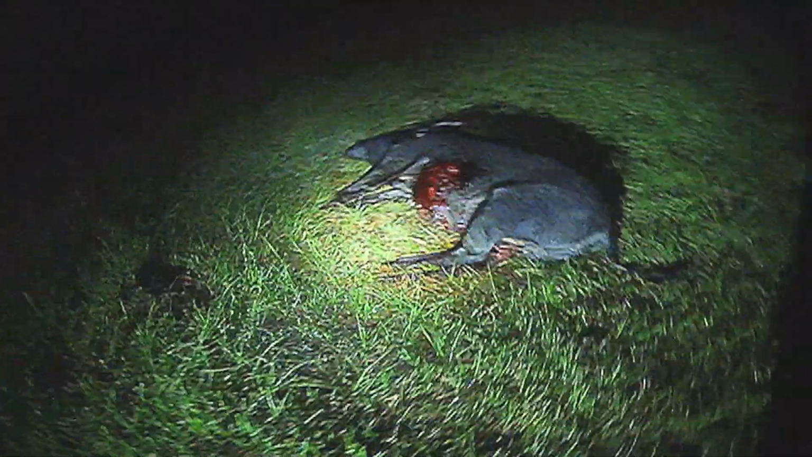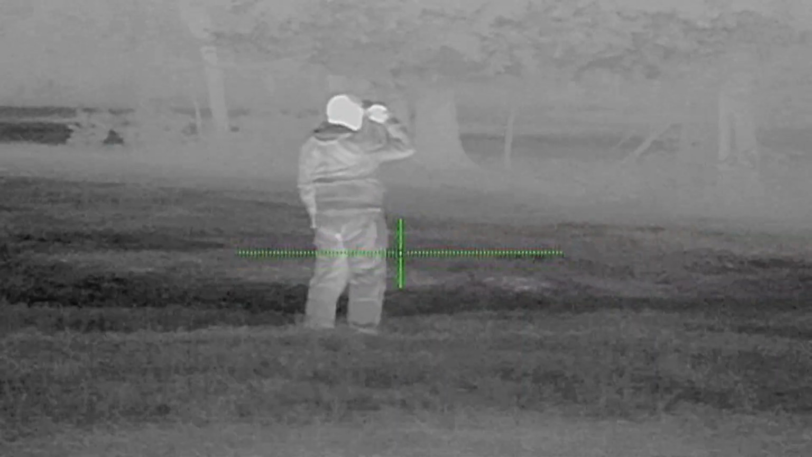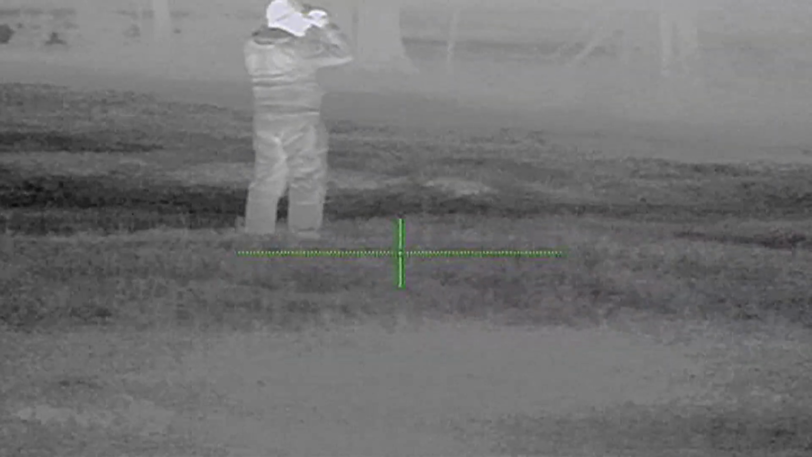We did a quick recovery on Shawn's sow. She was right in the middle of the field, but there was a 50-yard blood trail that led right to her. After doing some measurements on this hog, she weighed out at 145 pounds, and she was absolutely riddled with bullet holes. We spent quite some time trying to locate my first hog, but unfortunately the poor shot placement had that hog run away, and we were unable to recover that one.